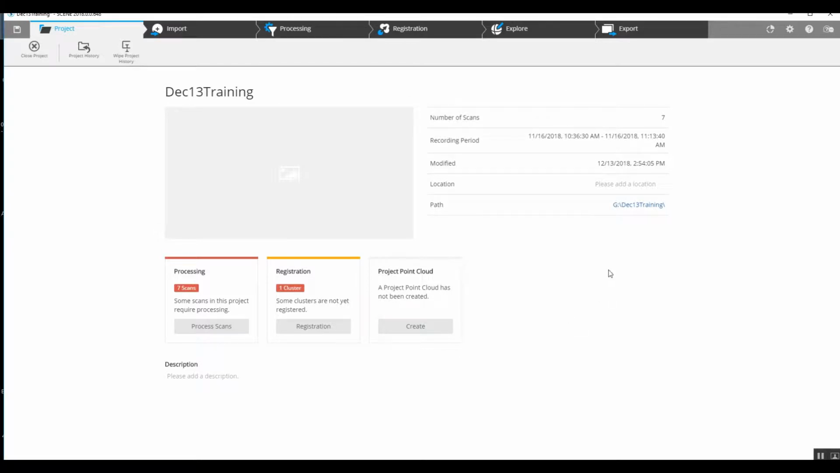This would be the opening screen once you take the SD card out of your scanner at the end of your project. If you had named the project December 13th training while you were out scanning prior to getting started, this is what it would come up as. And here's your base screen. We can start with pre-processing or registration. We'll go ahead and start with pre-processing down here on the left.